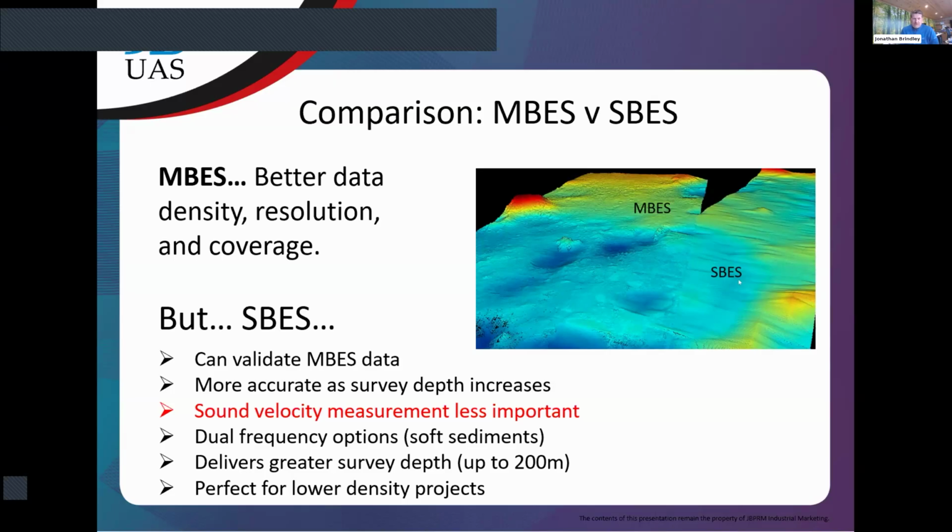SBES have dual frequency options, so you can not only do single frequency, but you can also go, I think, down to around 50 kilohertz. So you can do soft sediment analysis as well. With MBES it's 240 kilohertz. It's going to cut through most weeds. Only really, really thick weeds it might not be able to get through. But in inland conditions, you should see the bottom really well.